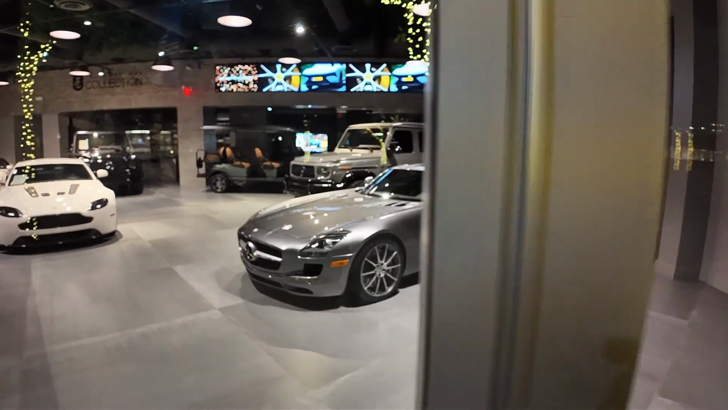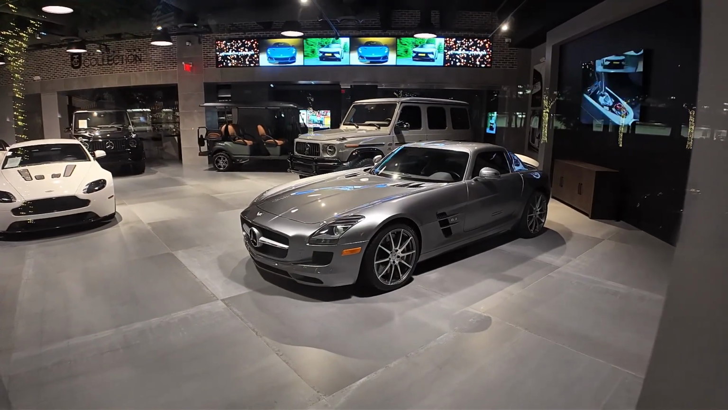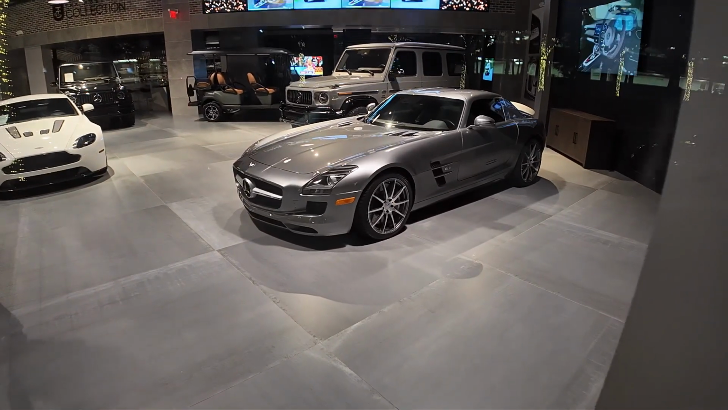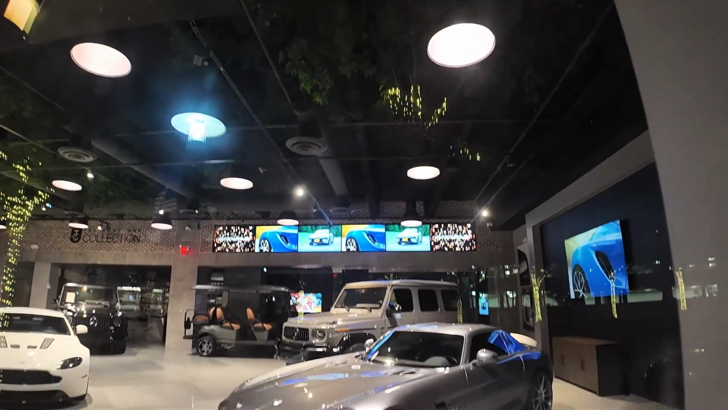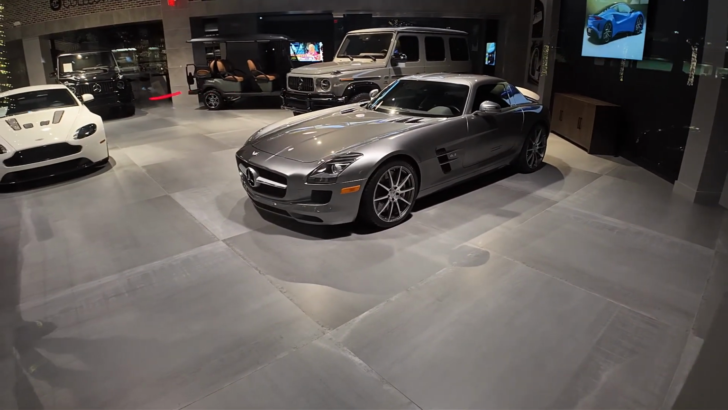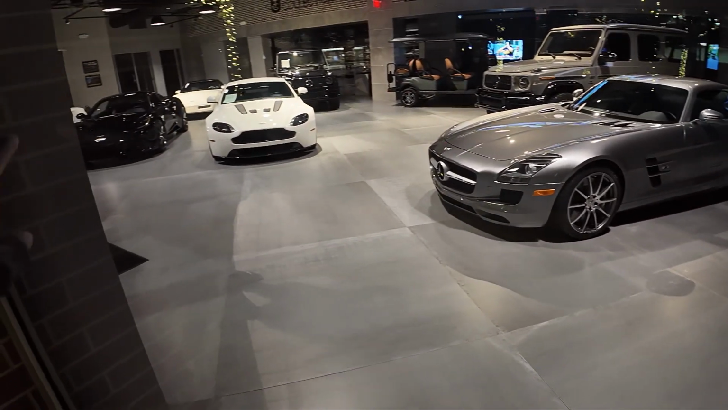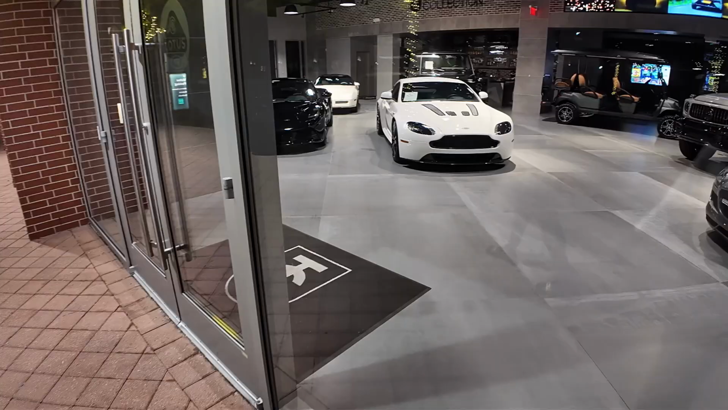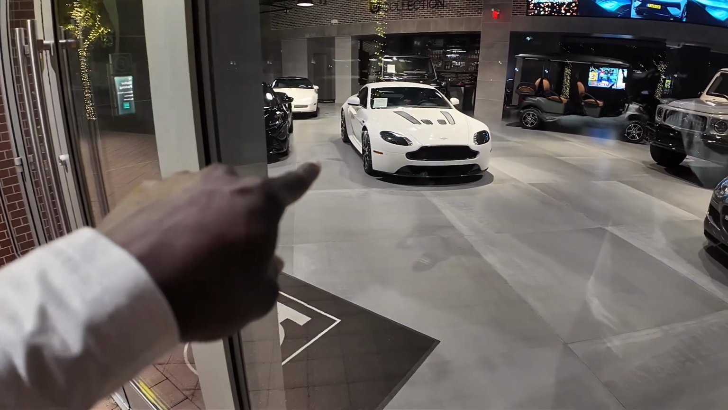All right, we're at the Lotus dealership. This is an SLS. This is so hard. Let me zoom in for you all. Oh, I can't even zoom in. I don't know why. That's hard. And then they have the Aston Martin. I don't know if that's the V8 or V12 version. Yes, they have a V12 version of that body style.